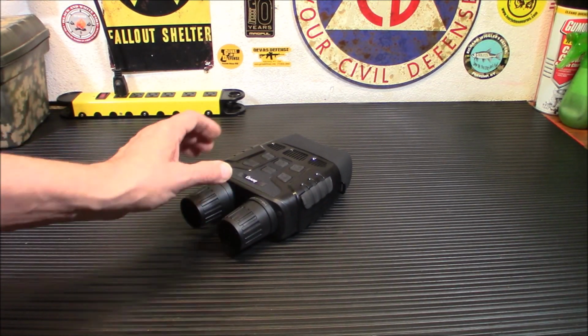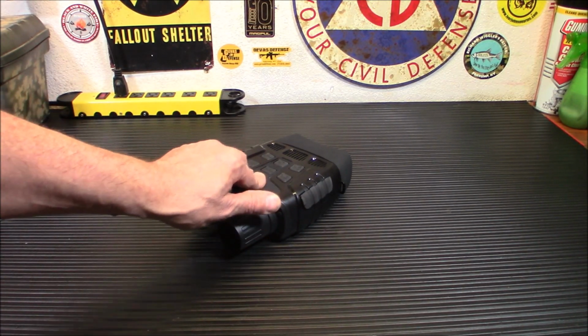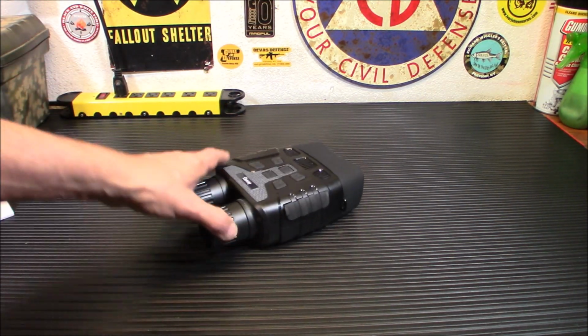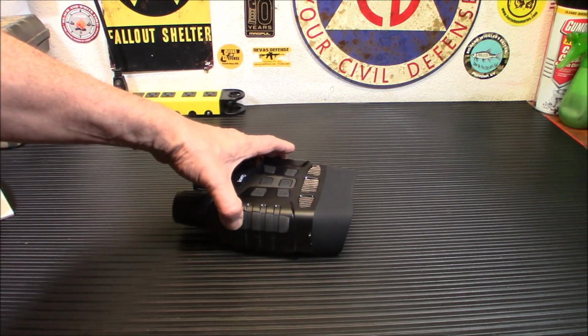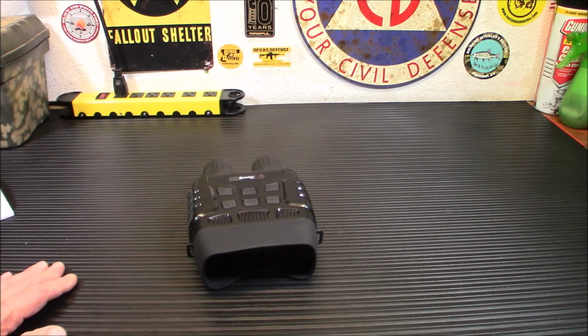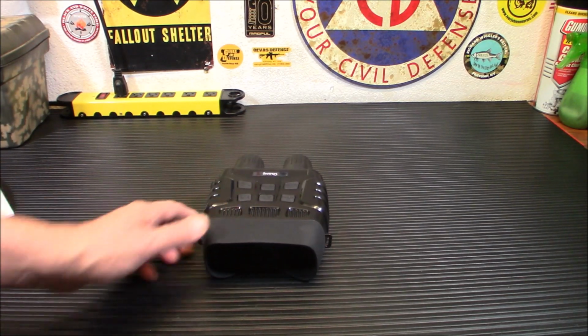I'm not a big fan of black to begin with as far as camo in the desert, because black stands out in a desert environment very, very much. But that's just how it comes. I would have liked it if they had not made it shiny. But other than that, so far, I'm really liking the unit. It really seems to do a decent job.